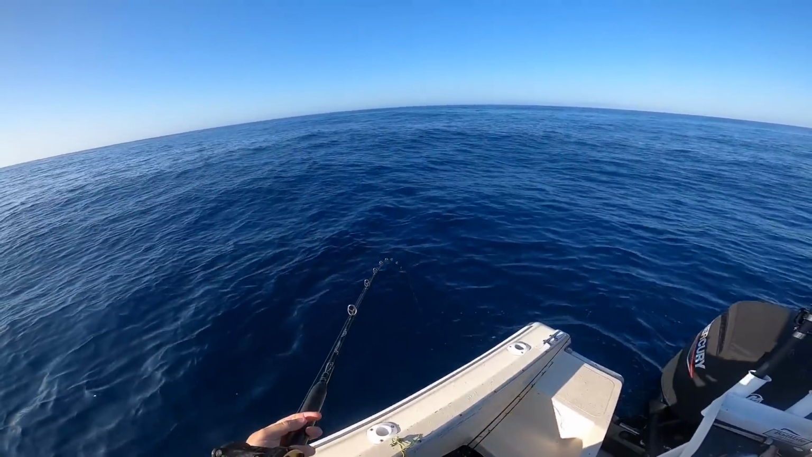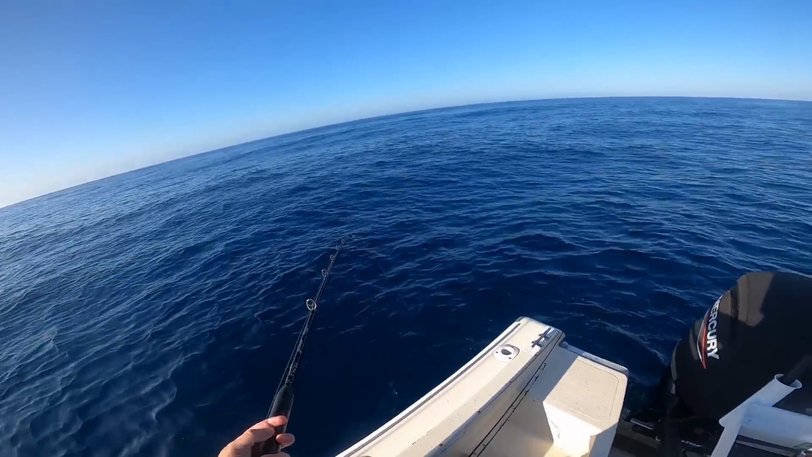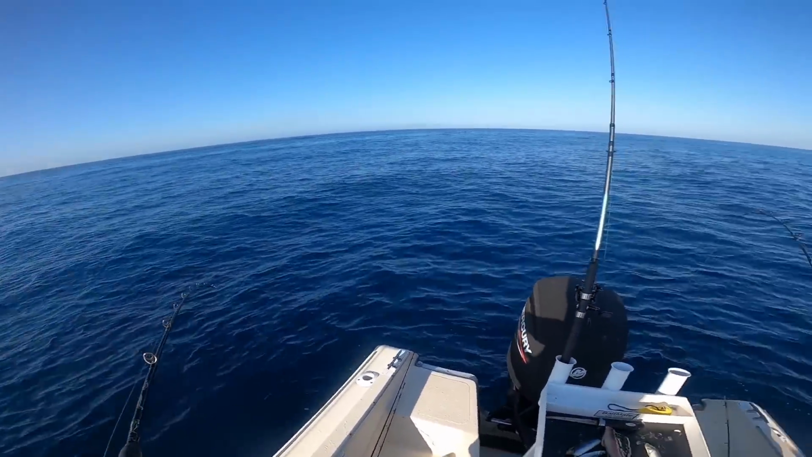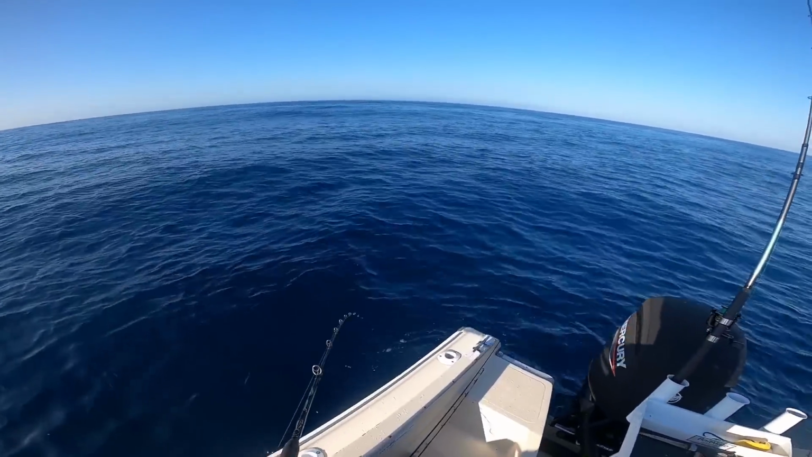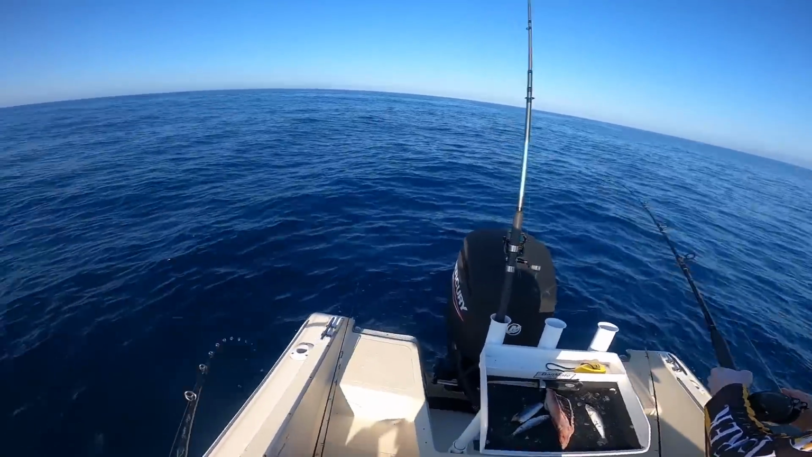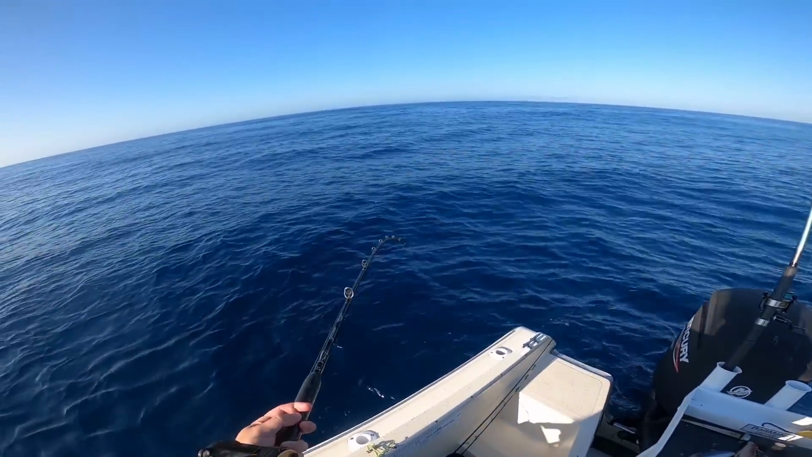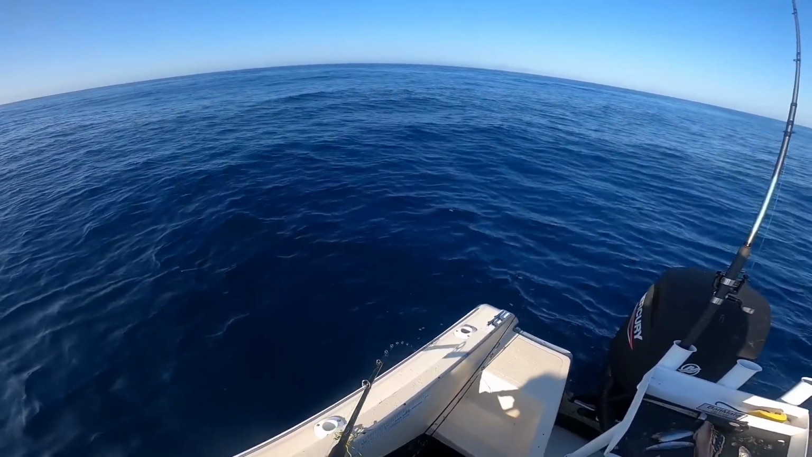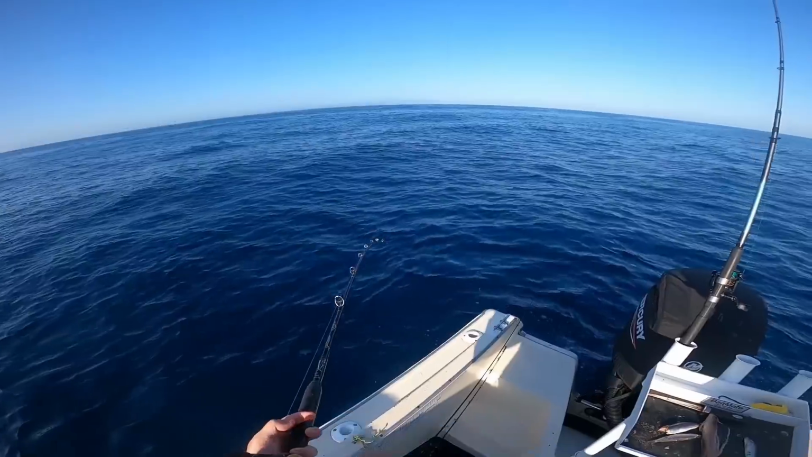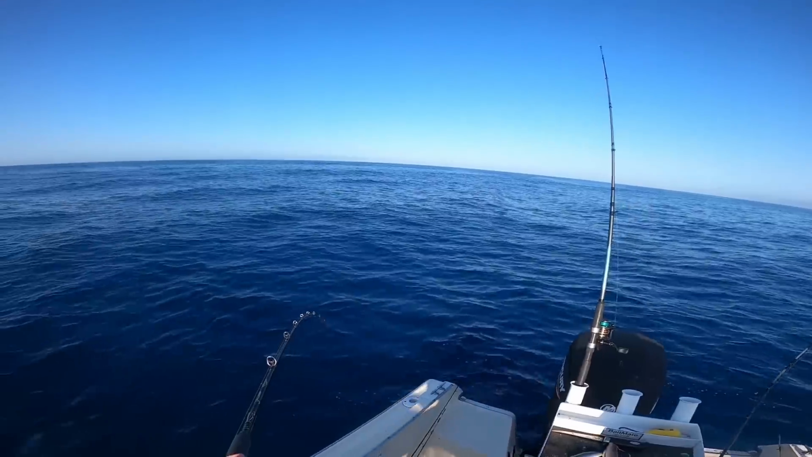Not huge, but how are you going? Yeah, mine will be a tiny bit better. That's a little bit better. Yeah, nice. That's what we come out here for. Mine will be too. I think my second hook has just come around and got him in the side.